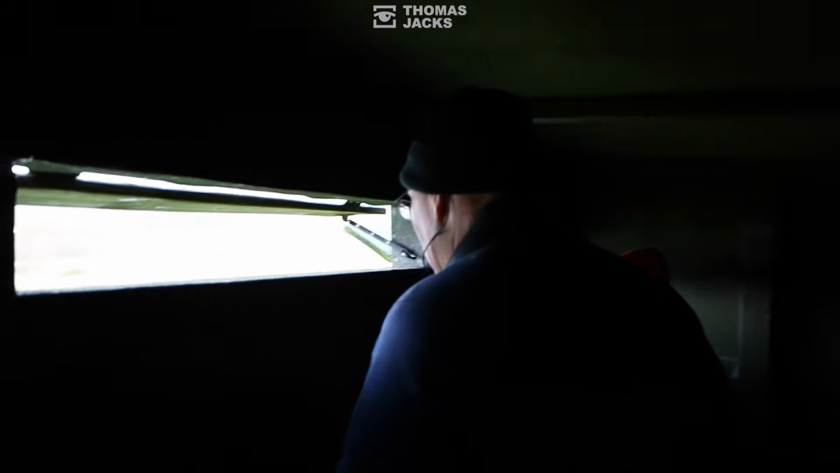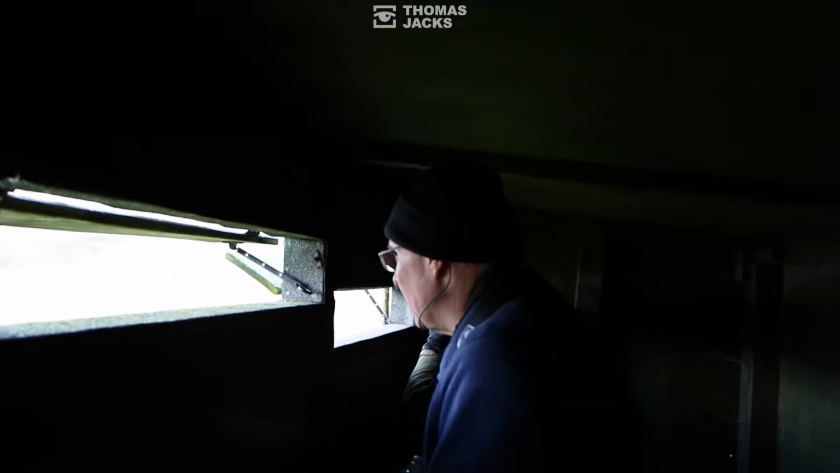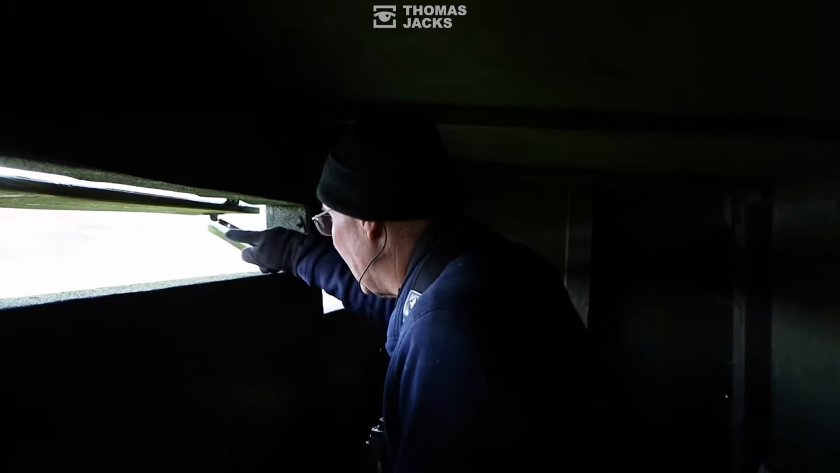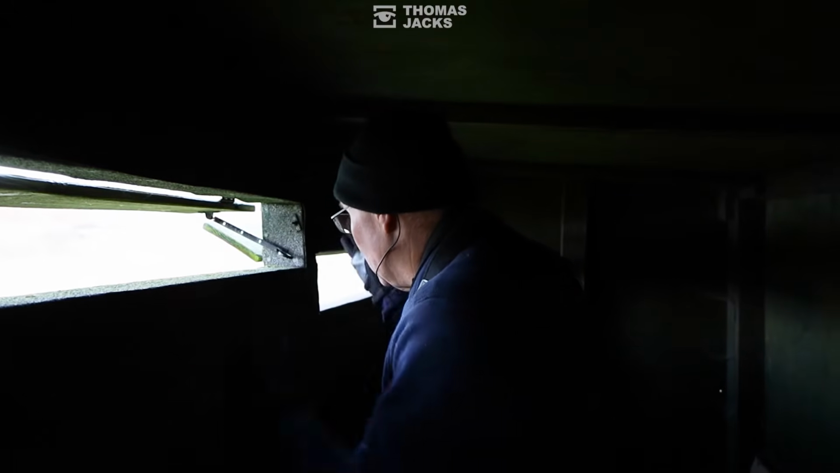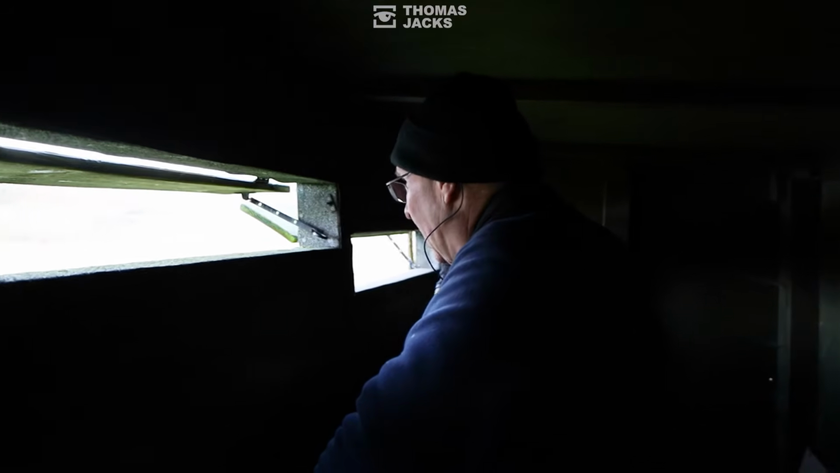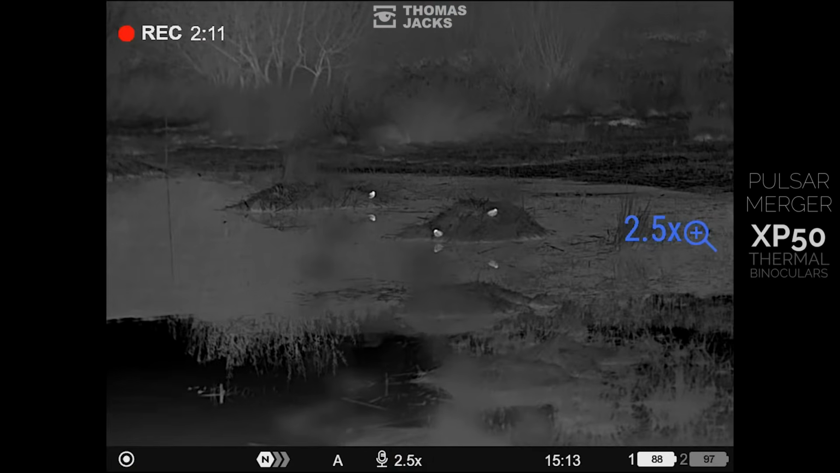I think so. So one of the key things is when I mist net here, and I mist net these snipe about 2-3 times a year, and the two poles that are here are poles that I use to put the mist nets on. And that's a really big net that they fly into? Yeah. So what we do is I put those nets here, and I now know that the snipe come in here.